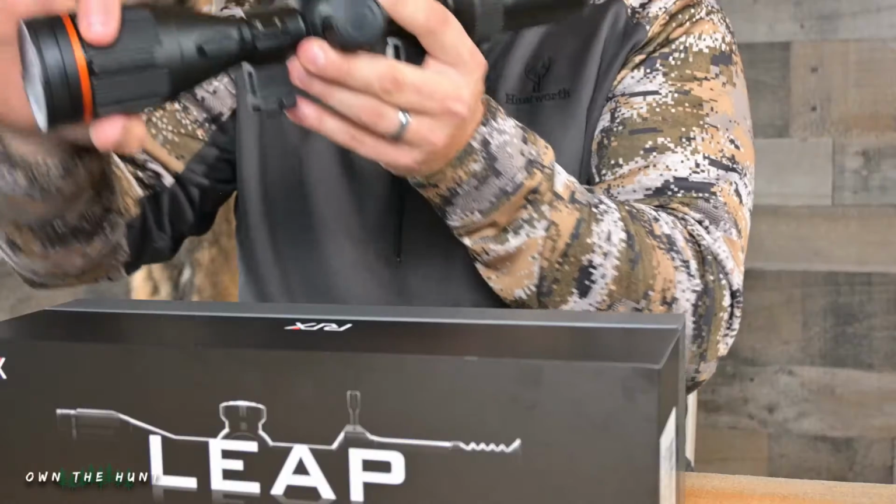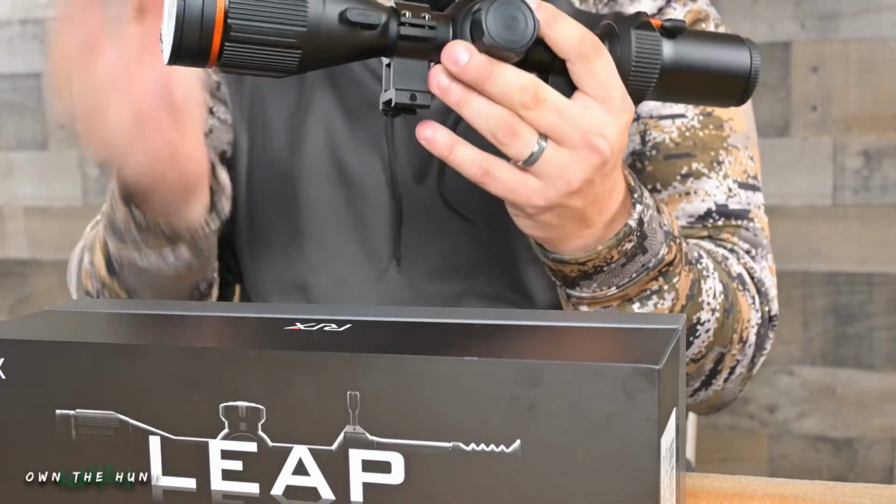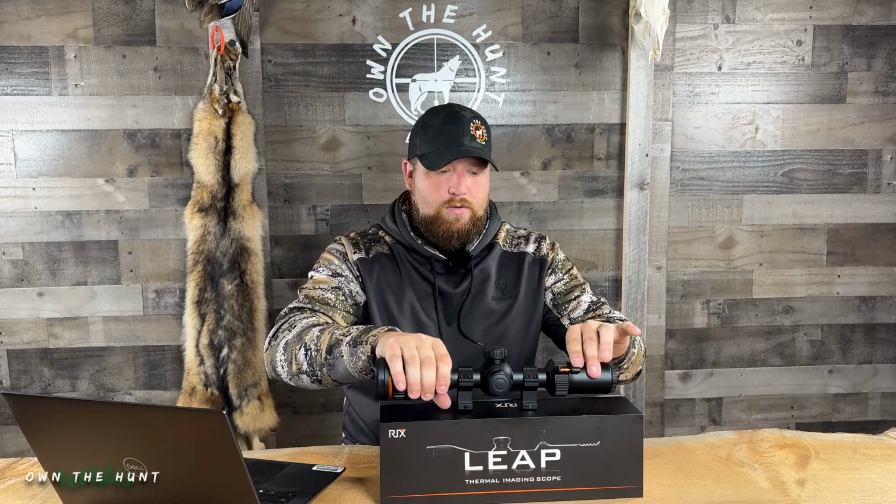smooth magnification ring. So this ring up here is going to be your front focal ring. This is extremely smooth. It works just so nice. Doesn't make sound. It's not gritty, and it just is a pleasure to use.